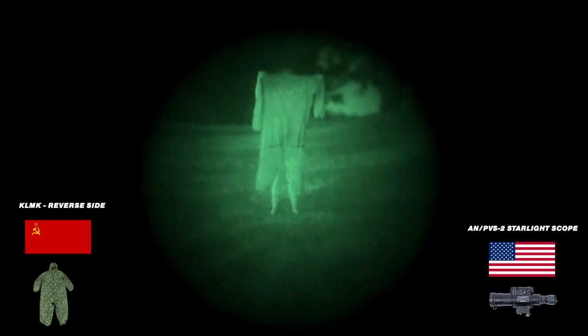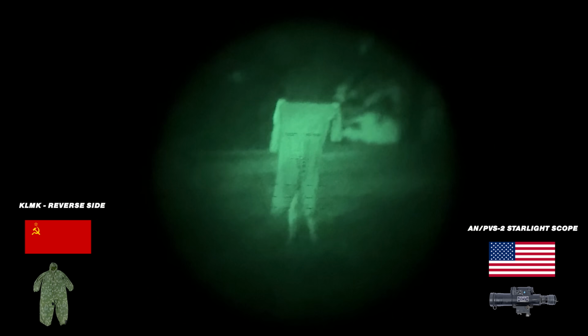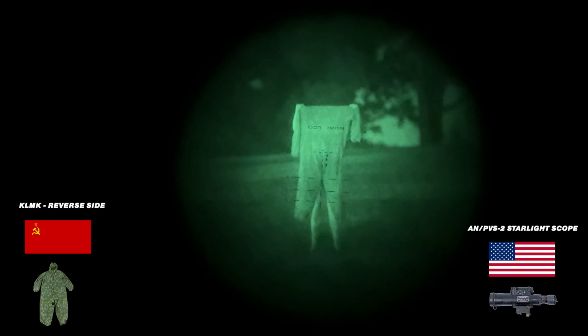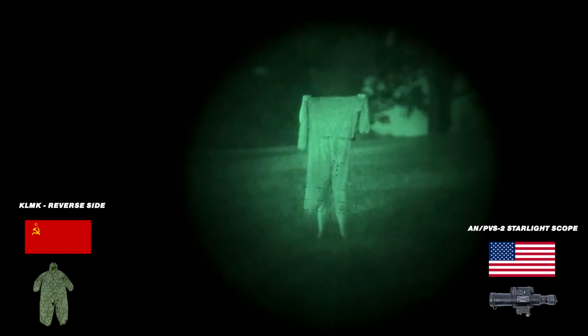Now here's the Starlight scope with the reverse side of the KLMK. Again, the conditions were very, very pleasing. There was a lot of moon coverage this night. This was filmed on a separate night from the rest of the tests, but as you can see, it sort of looks better than the plain side of the KLMK. You get a lot less white glow from those little white splotches.